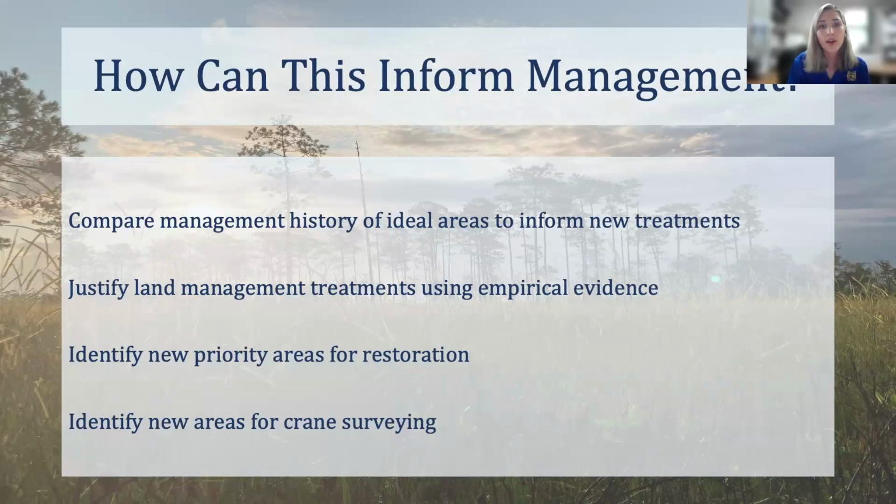And then priority for the crane biologist is finding new nests. However, resources are very limited for those nest surveys. So the spatial data could be used to strategically survey for nests or select new areas that were actually not previously known to be suitable. Next.